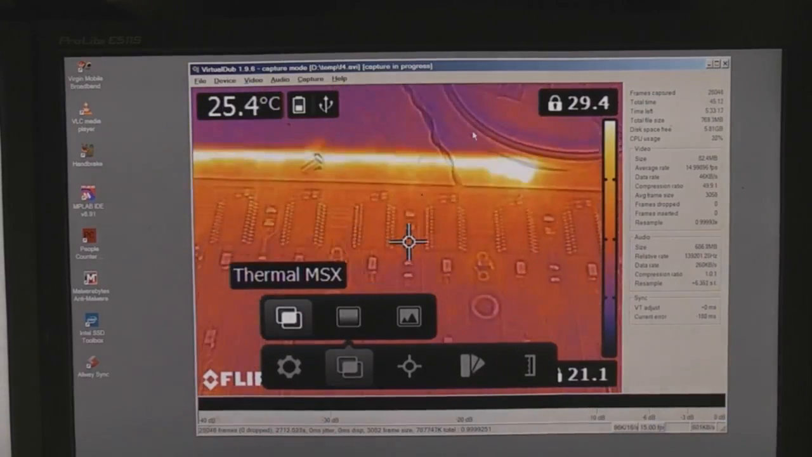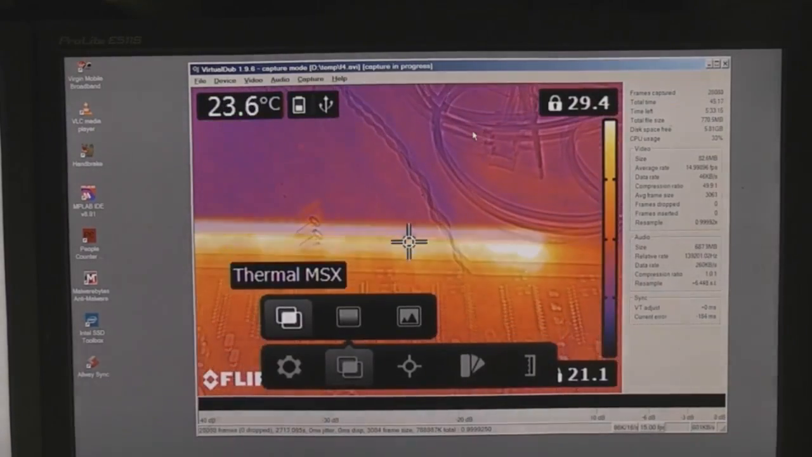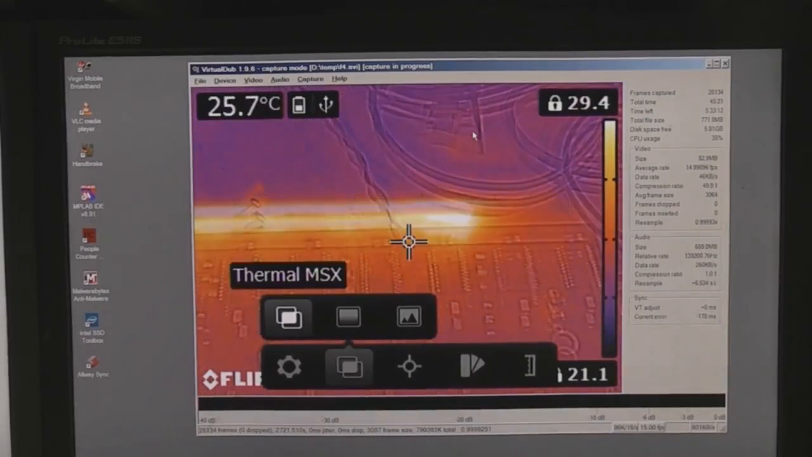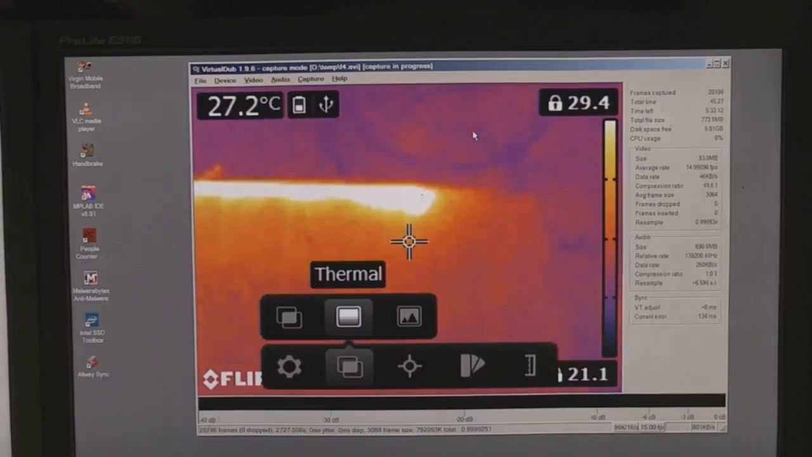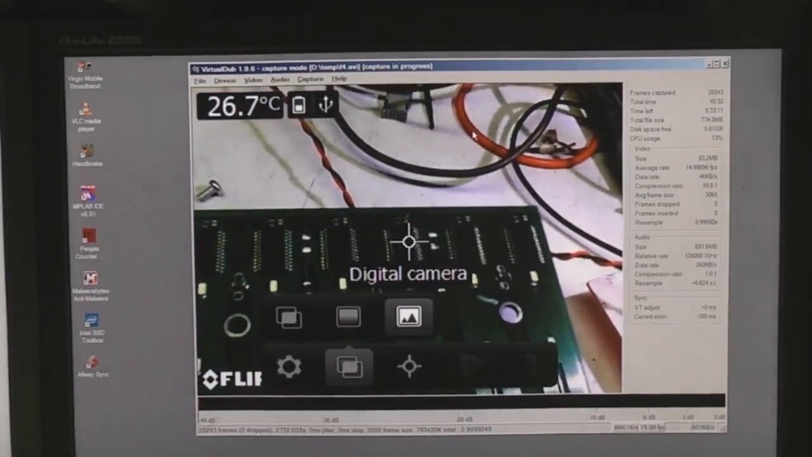Obviously there is an offset, but because of the position of the camera, you know it's always going to be a vertical offset. So if we know that the fault is somewhere along this horizontal line, although the image is offset, we know the offset is only vertical, so our horizontal position is actually pretty accurate. So the capacitor's actually just down there.